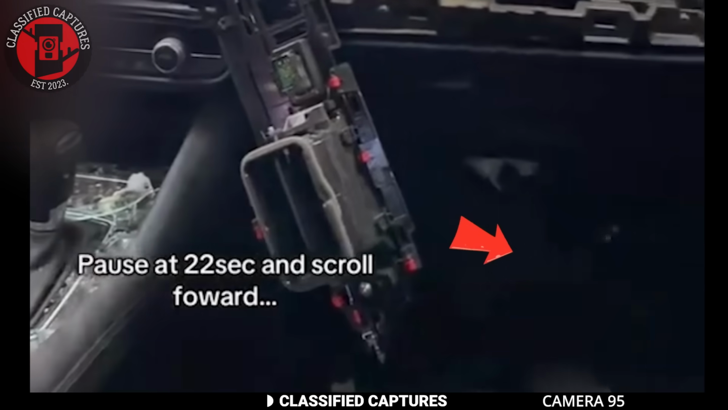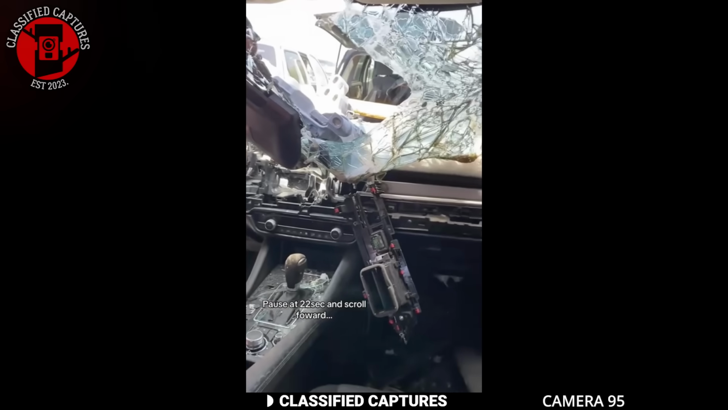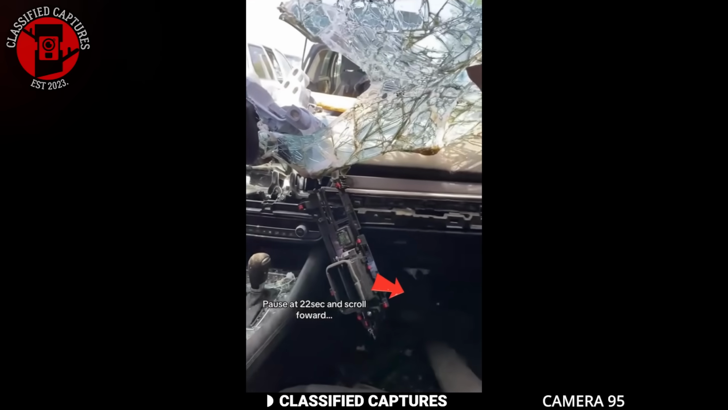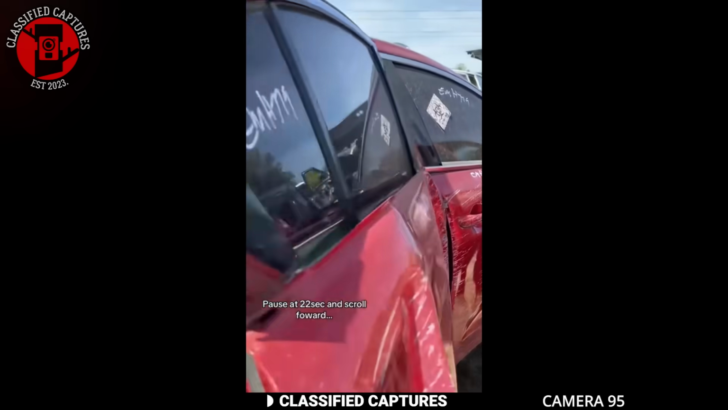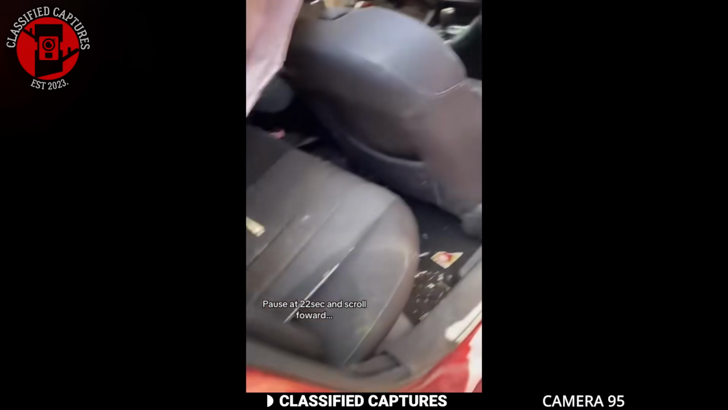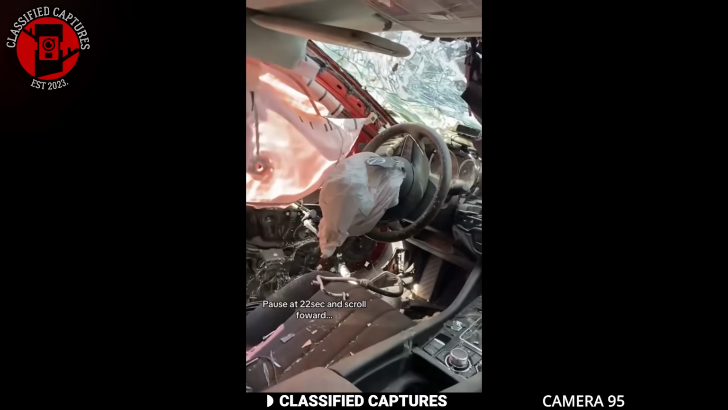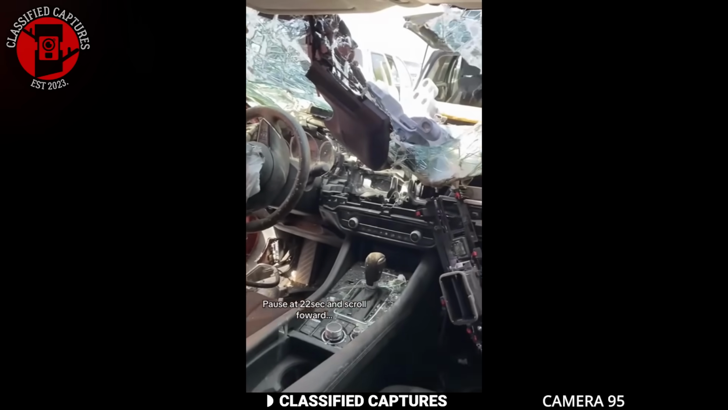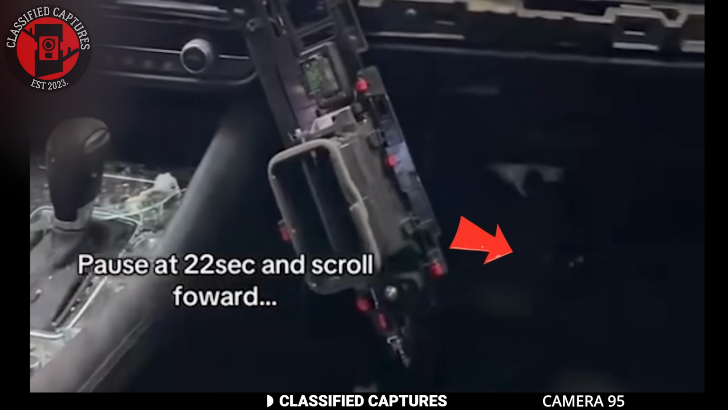Right there. The woman was shocked and convinced that this might be the ghost of a small dog that was in the car during the crash. Oddly enough, not everyone who watched the video could see it. Some think it was just dust or a light reflection, while others firmly believe it was the spirit of a dog caught on camera. So take a good look. What do you see?